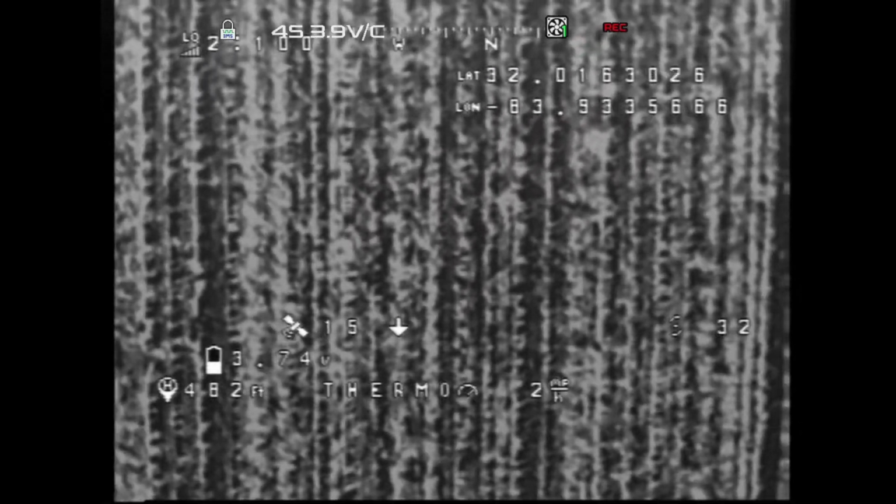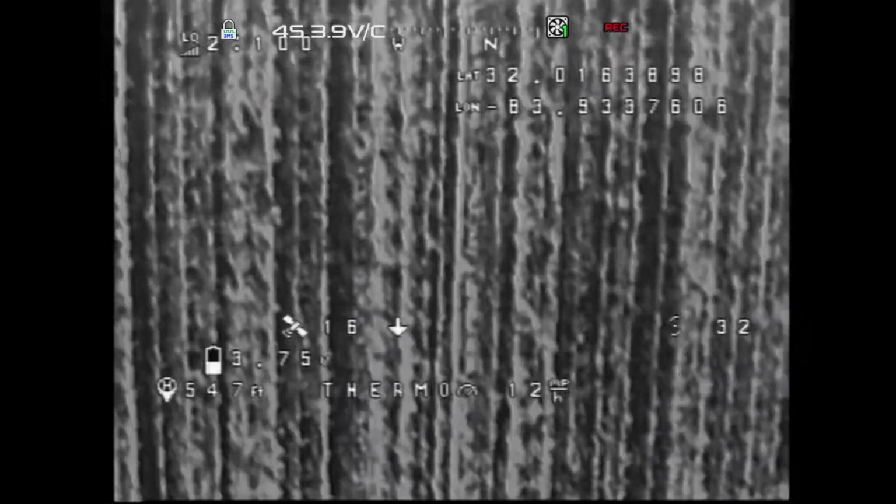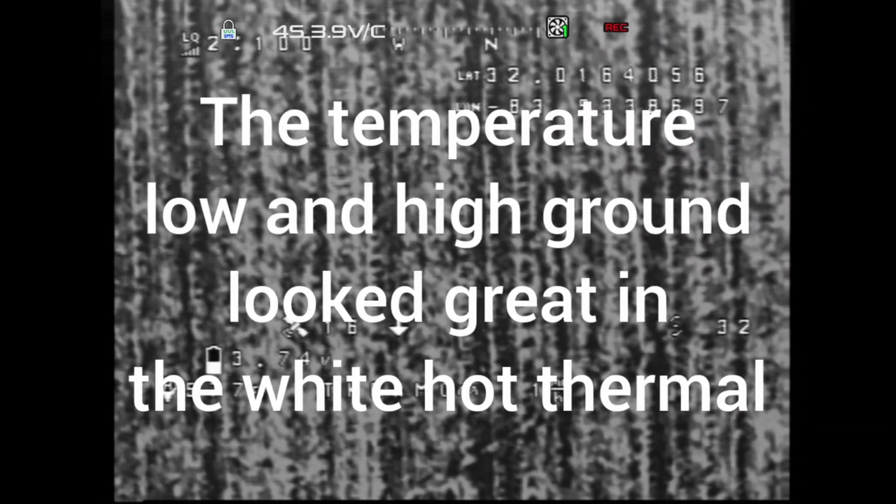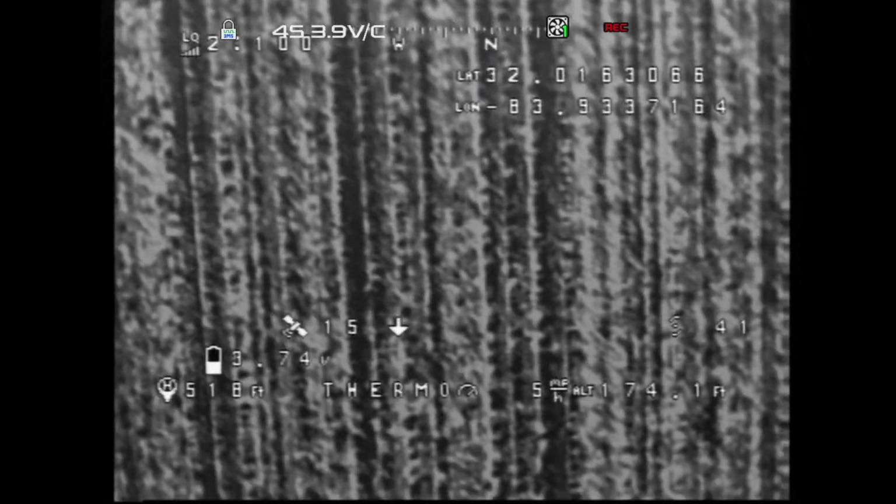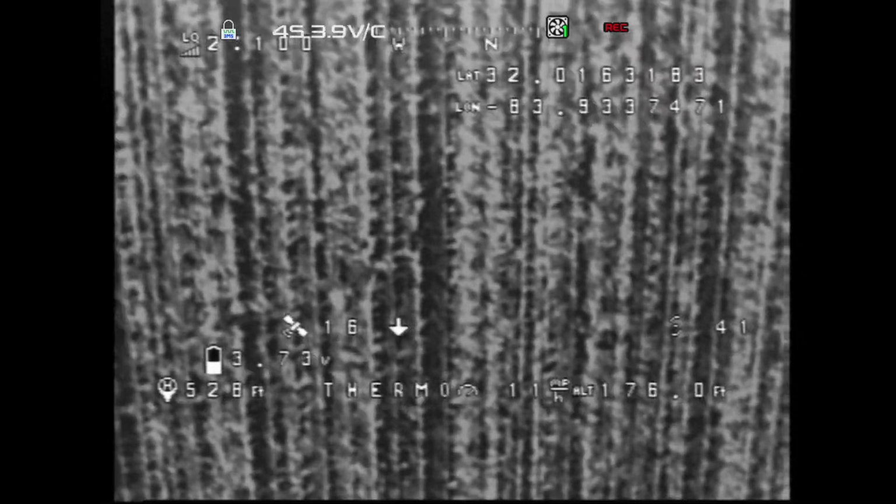That's my power, 3.74. So the throttle's working pretty good. I'm center the stick, and it should hold.